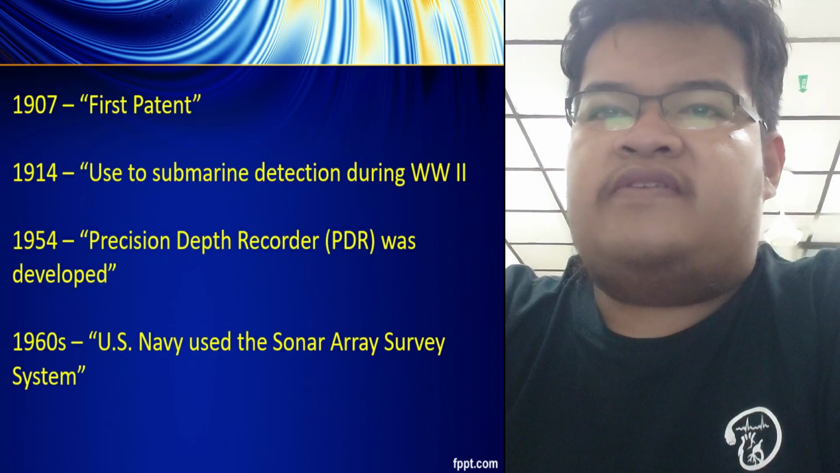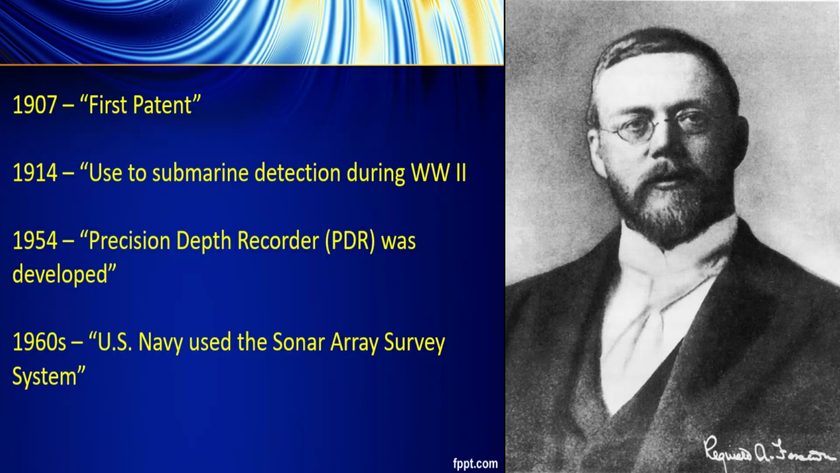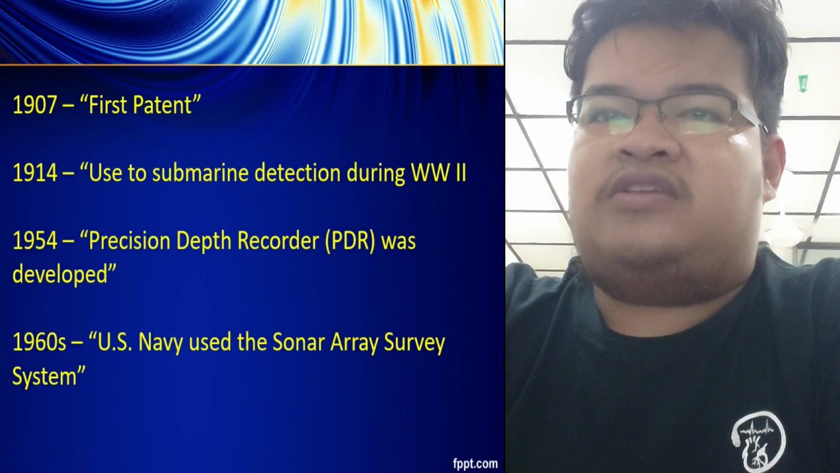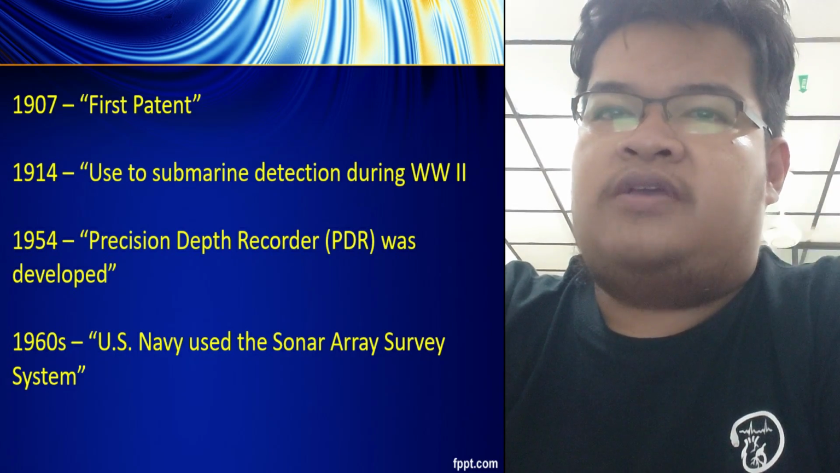As a result of the research by the Canadian engineer R.A. Fessenden in application of the echo-sounding principle to iceberg detection. Application of the echo-sounding principle to submarine detection during World War II resulted in the development of equipment to scan all ocean depths.